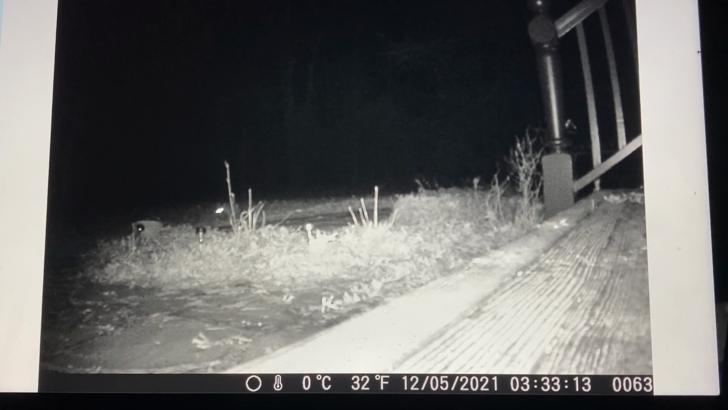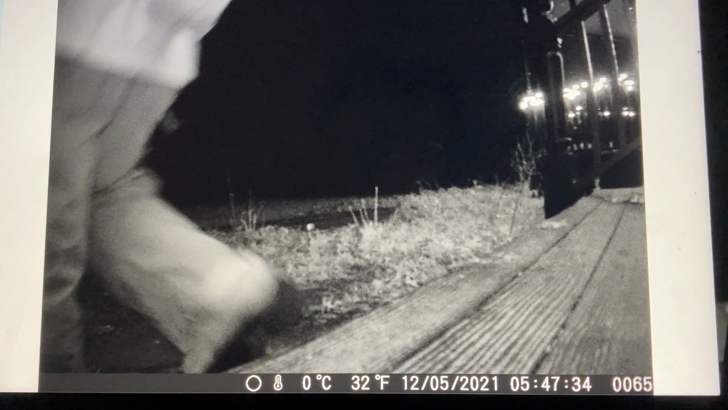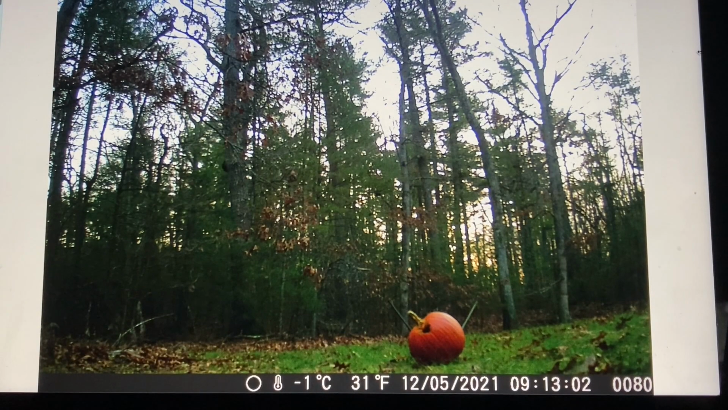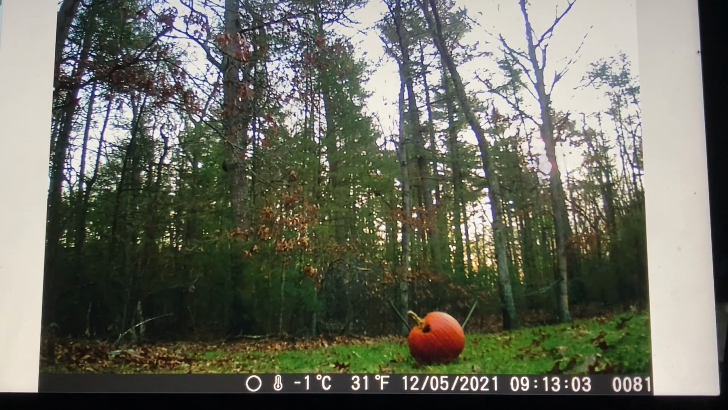Alright, so he's still wandering around in the background. That's me going off to work. The timestamp is off on this. This is me moving the camera at 5 something in the morning. It's now 9:03, 9:13 in the morning, so we got more of these.